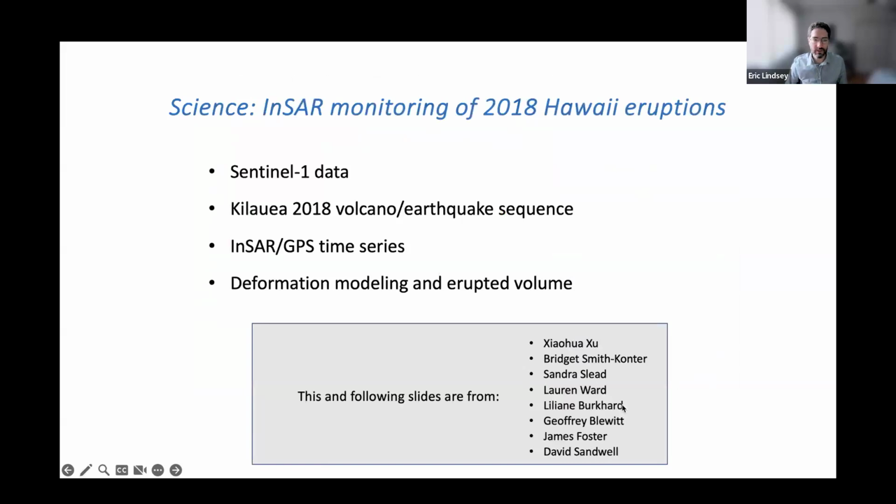So, okay, I have an example from the 2018 Hawaii eruption. This was put together by a whole team of people who are not me: Xiaohua, Bridget, and lots of other people who were monitoring this 2018 eruption in Kilauea. It was a pretty exciting eruption. There were lots of different lava flows that happened over time.